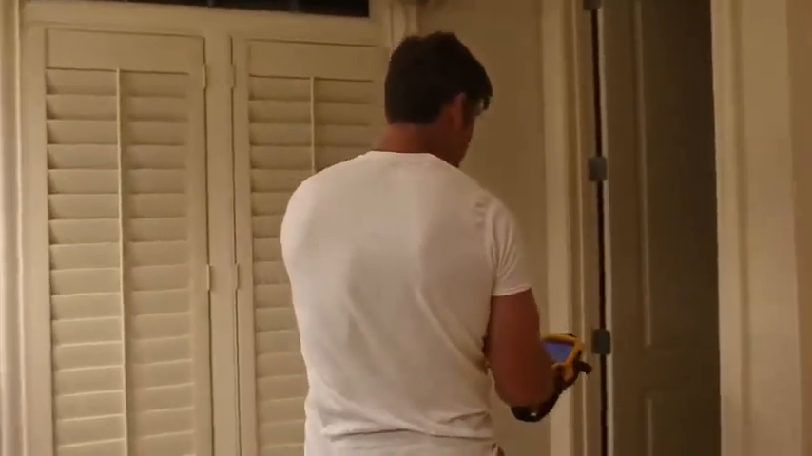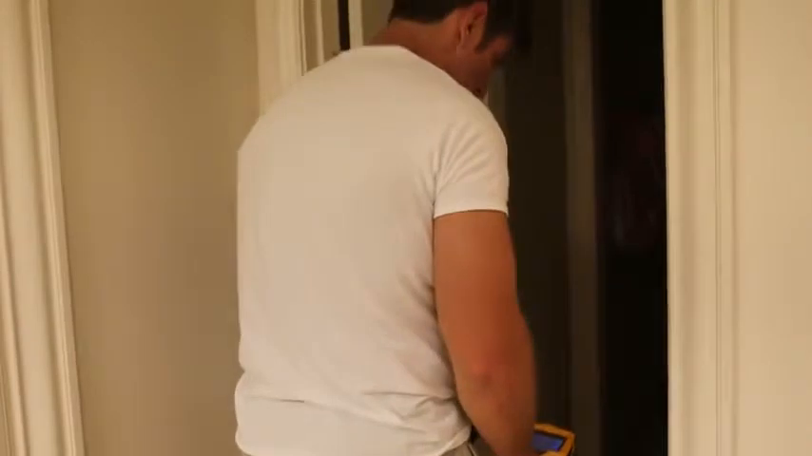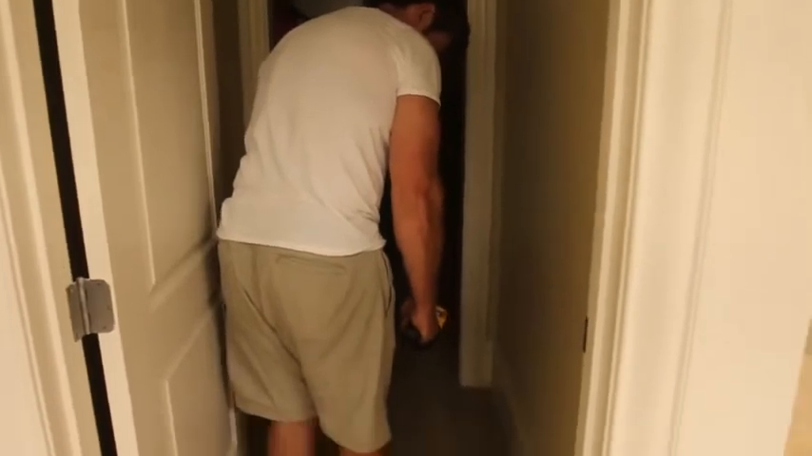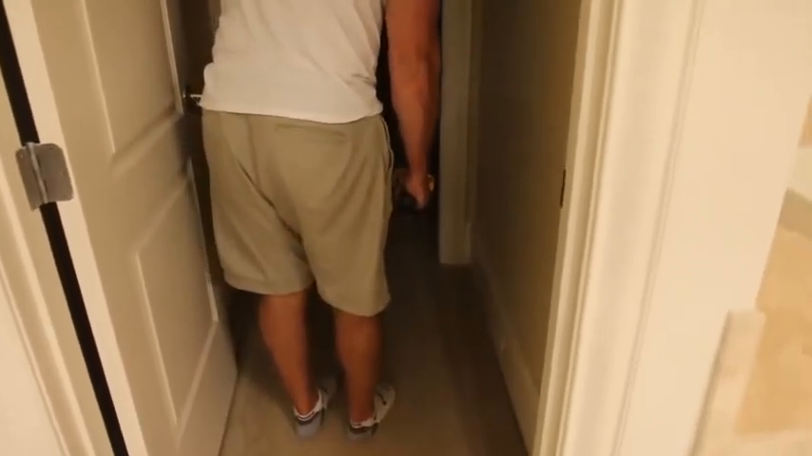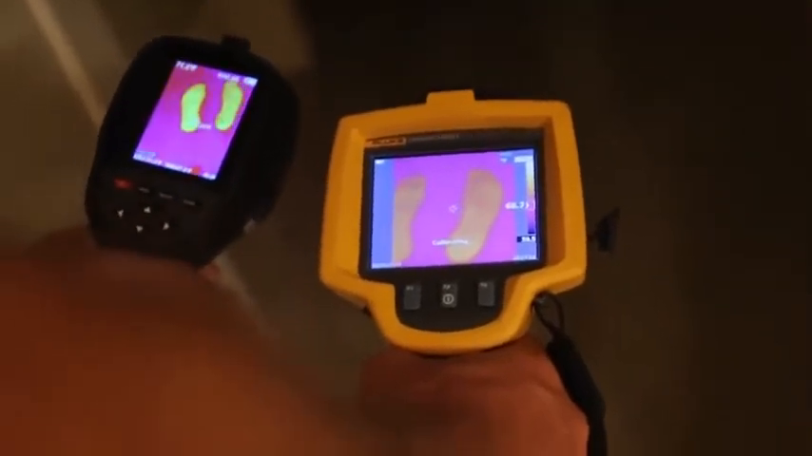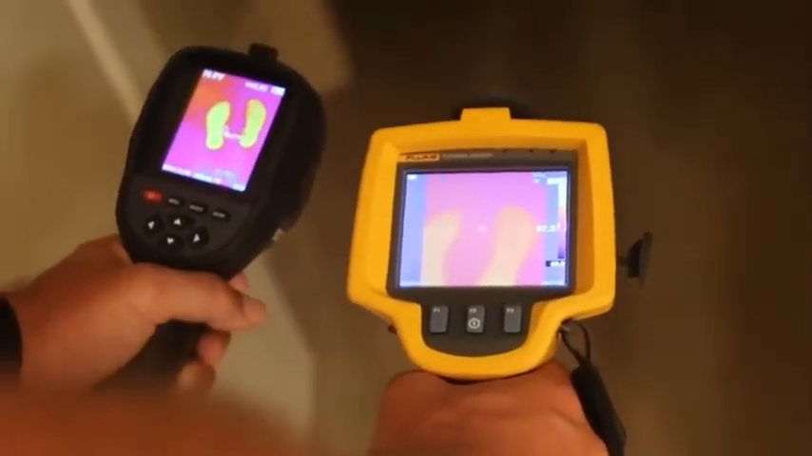I want to do the foot test or the hand test. So basically, I'm just going to walk in here, and then we're going to see how my foot heats up. So you can see how hot my foot is. And now, obviously if I take my foot away, can you see how it's a pretty good test? Actually, I'm going to give it to the new one, the less expensive one. It has a lot better resolution. All right, one last test here.